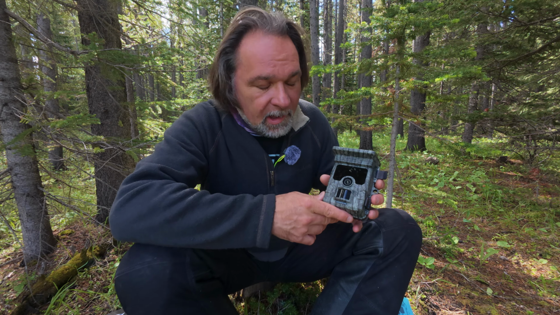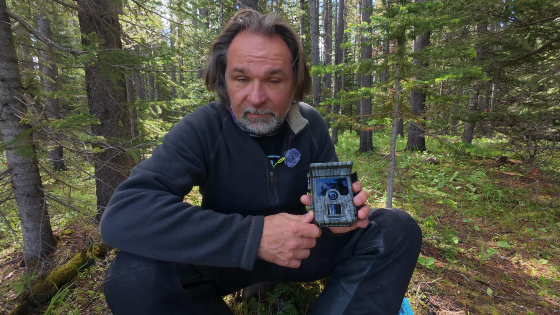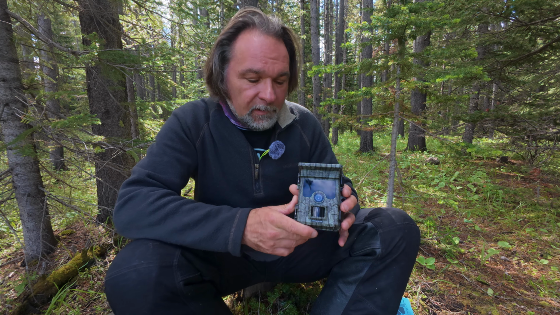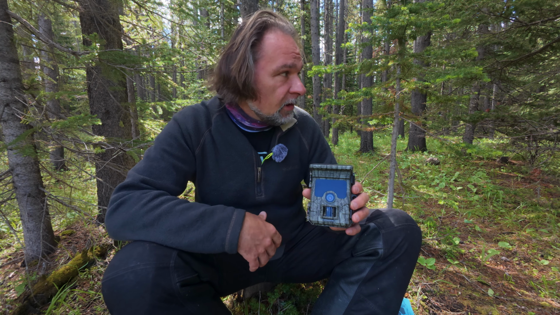The battery capacity is 4400 milliamps, so that's quite a bit, and the Wi-Fi range is about 33 feet. So that's probably enough to access the camera with the Wi-Fi connected to your phone. The camera also features night vision and loop recording. The video recording format is H.264, so that's standard, similar to most other cameras on the market.